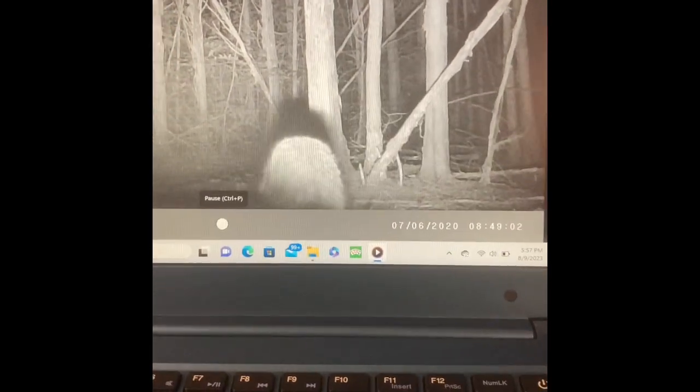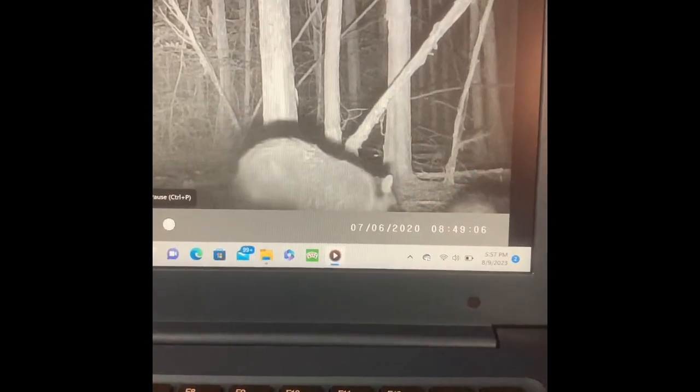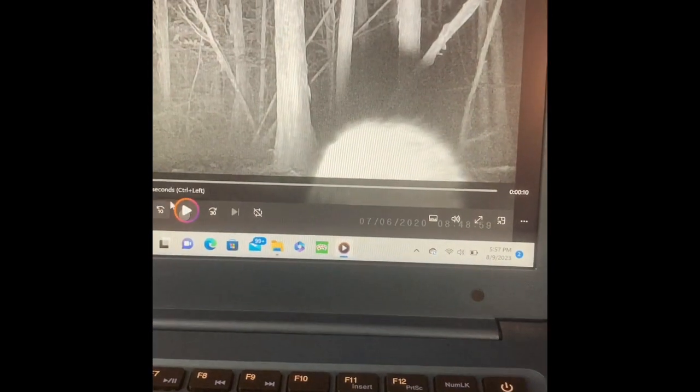So we're checking the camera, and I hope y'all can see this decent, but I'm gonna hit the button. So we got some raccoon running around back there. That is the possum right there in that corner that we caught the other day and took care of. So let's play it again here.